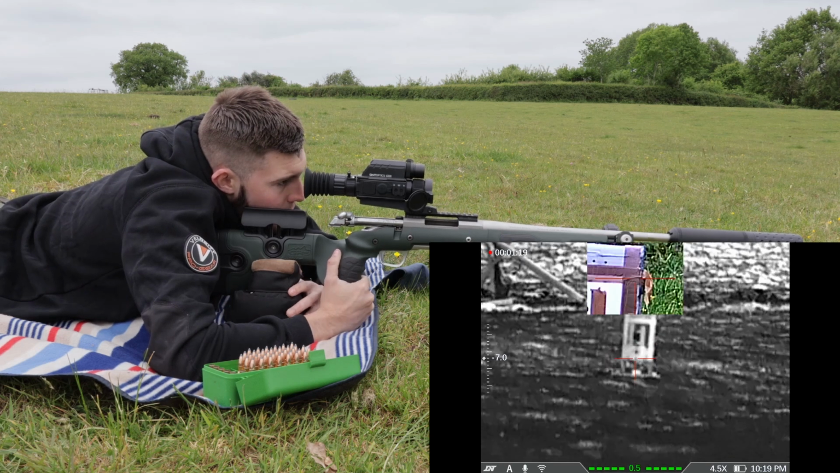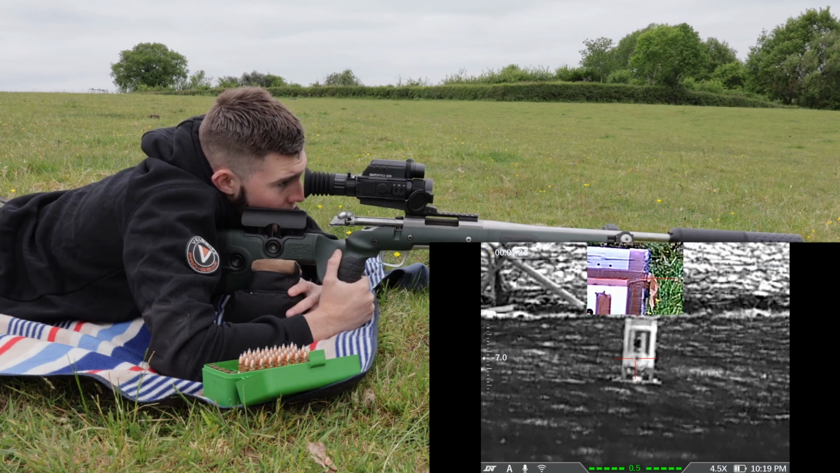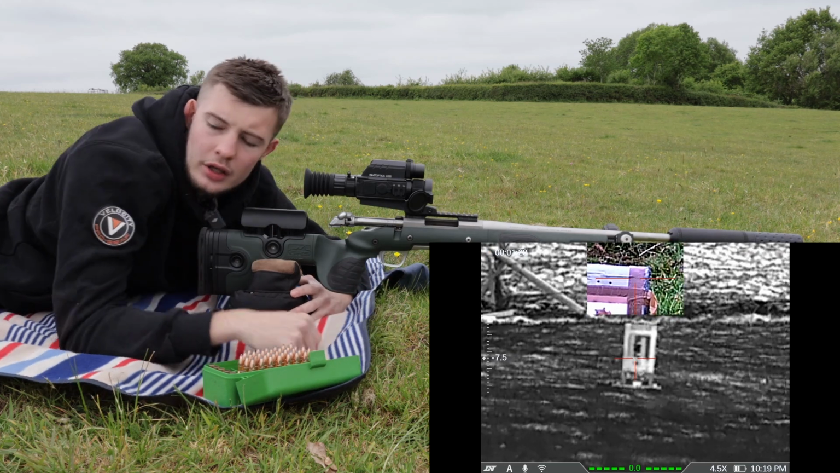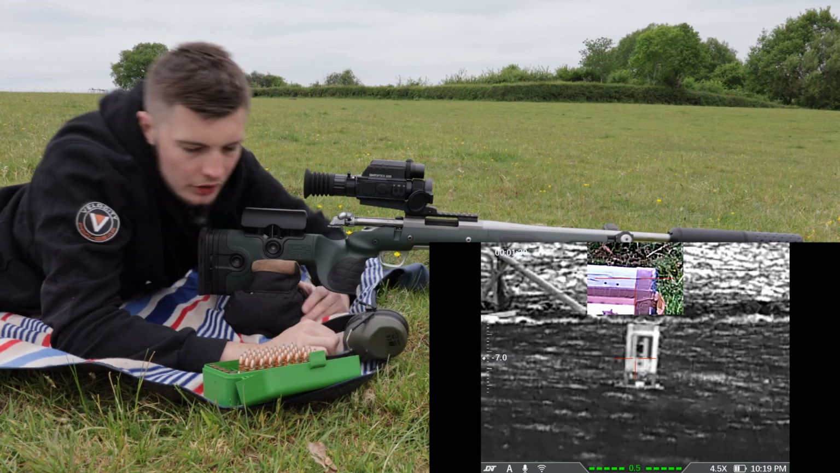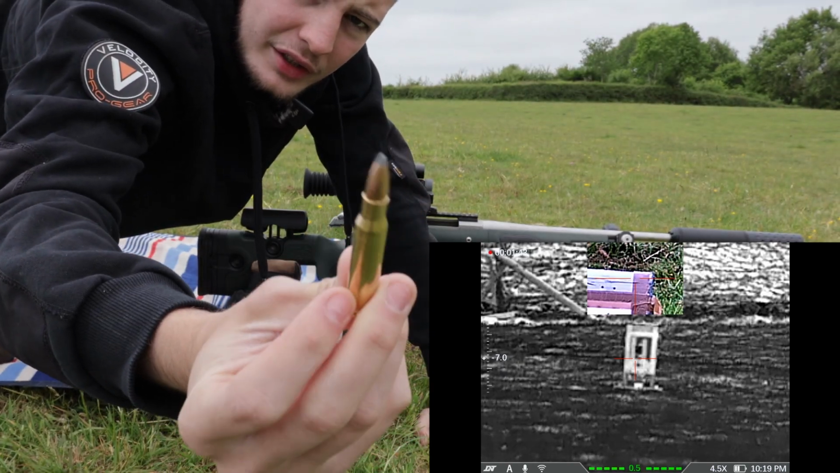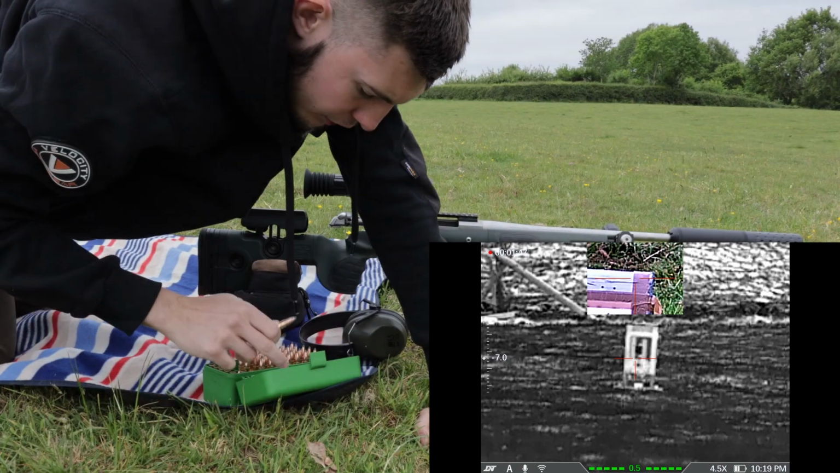I'm going to fire a shot at that bottom aluminium foil target at the bottom there on the screen, and it should hit the top right, I think. So let's put my defenders on and let's fire that shot. They're the rounds we're going to be using. They're 308 123 grain Seikos. They are factory loads. They're just in a home load thing here.